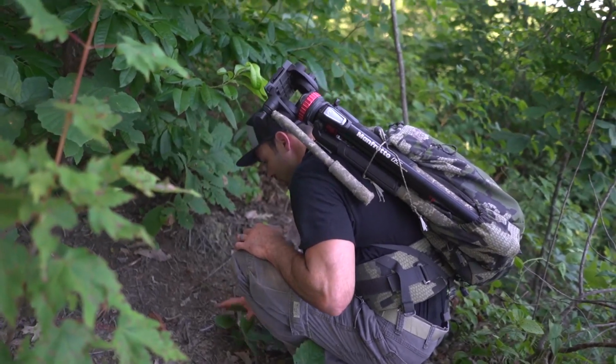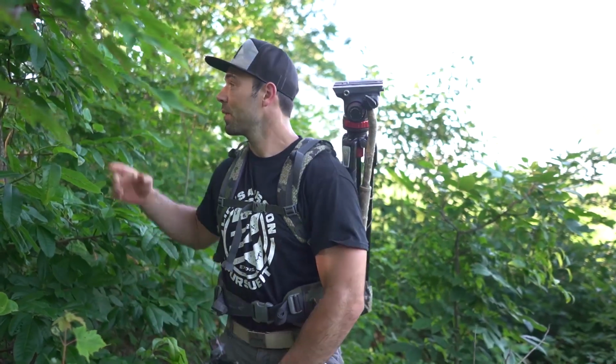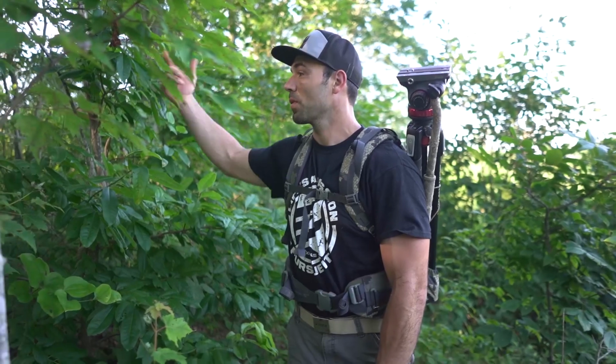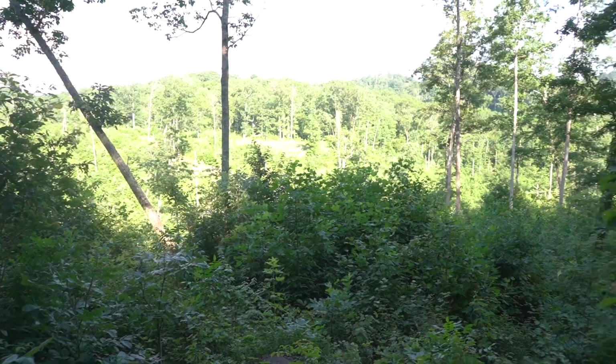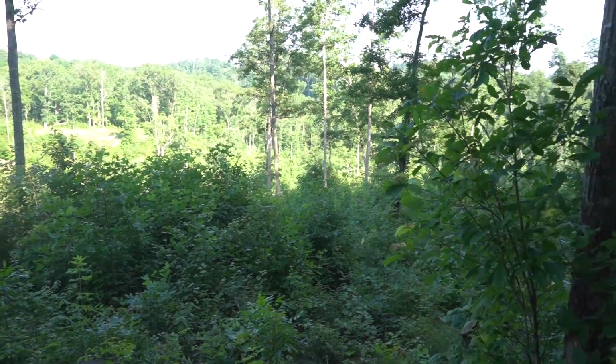So you have a deer bedded here with any kind of north or northwest wind blowing over its back, looking at this. It's like bulletproof.